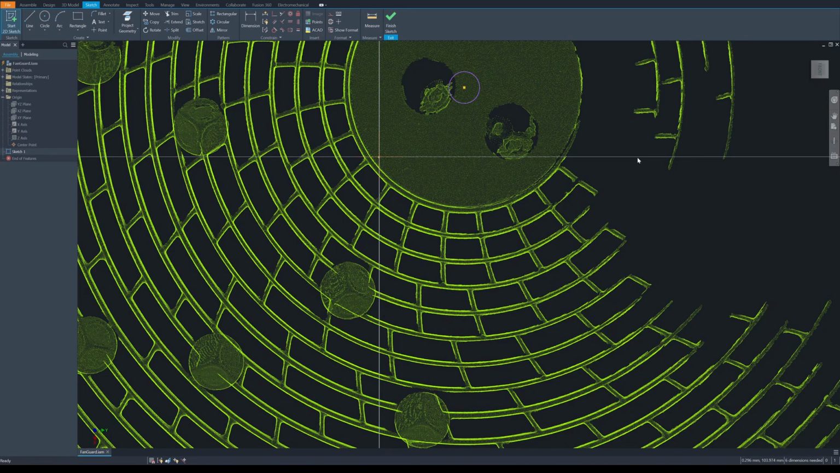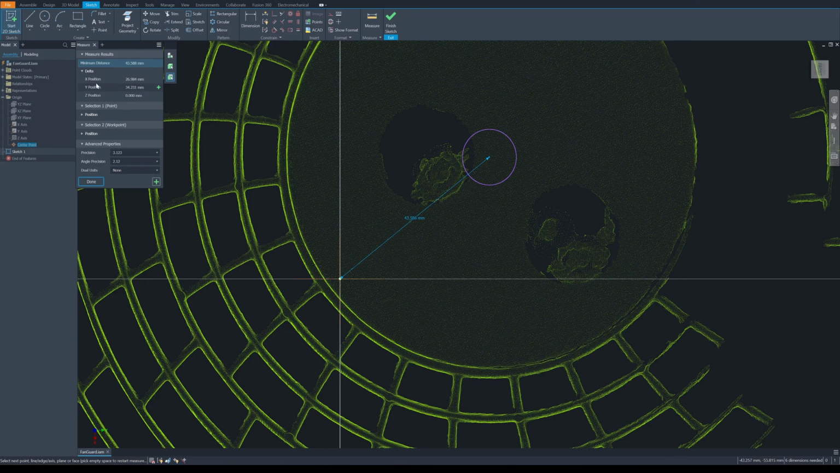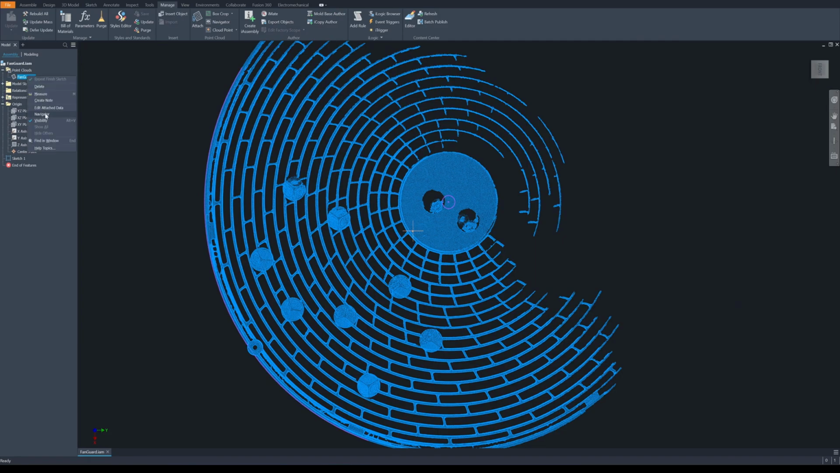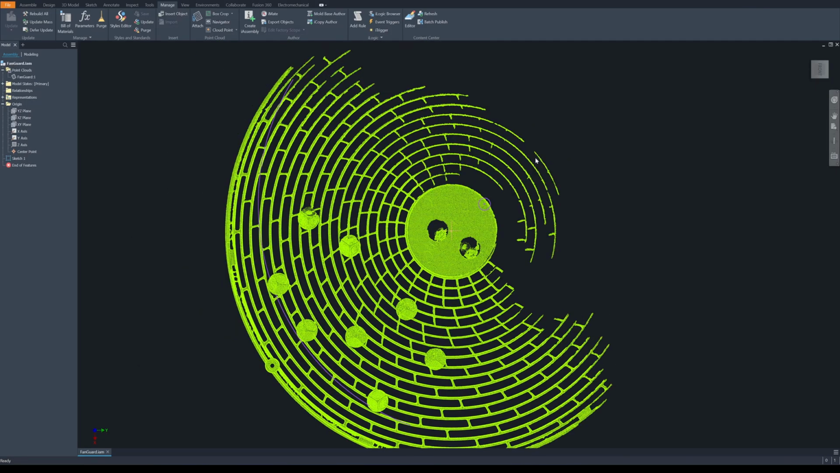This is the center line of this fan guard. So I'm going to measure from this point to this point, and that's the X and Y position. So I'm going to move the point cloud to the left 26.984 and to the bottom 34.231. I do this by clicking on the point cloud, fan guard, edit attach data. So on the left, I'm going to move it. Click on OK.